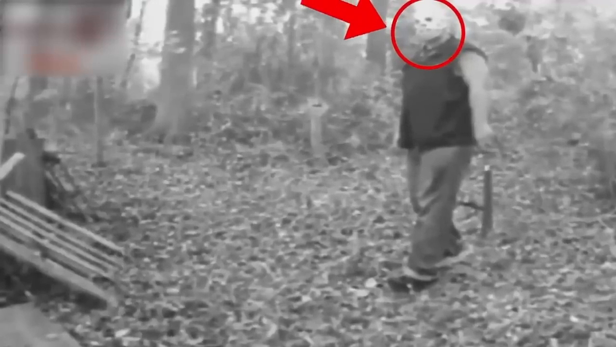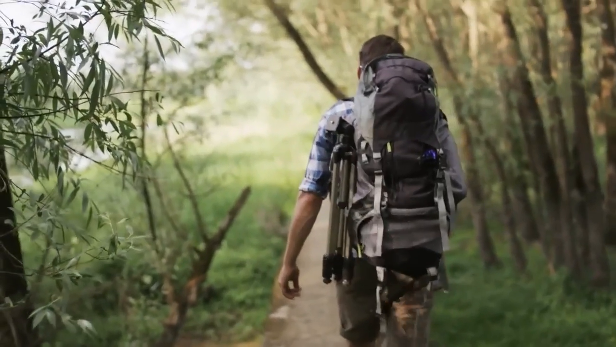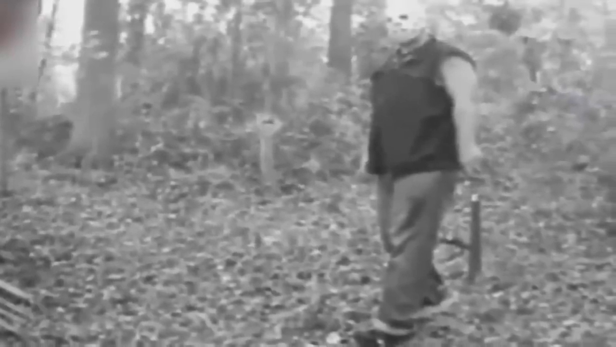The fact that he covered his face suggests he might not have had innocent intentions. After this mysterious encounter, the man was never seen in the area again, leaving us to wonder what he was doing in the woods that night. It's a real-life mystery that gives us chills.